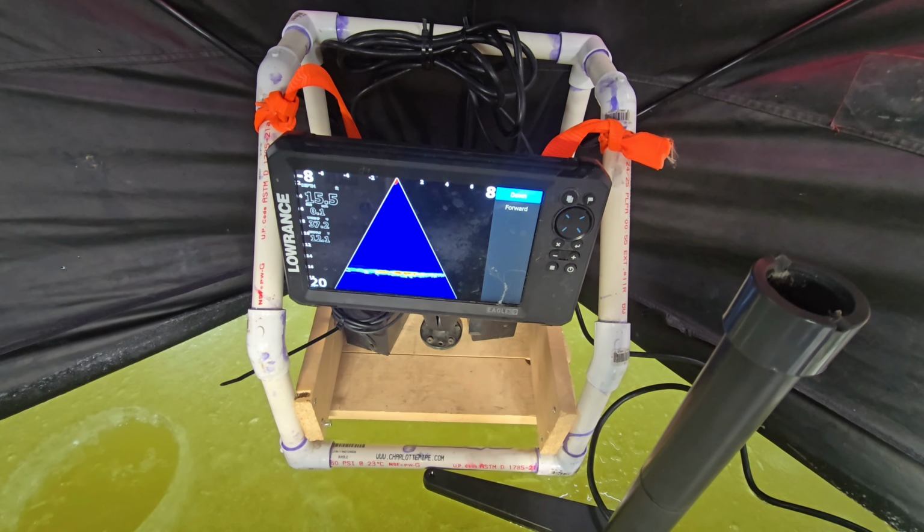The Lowrance Eagle Eye 9. Fished with it all summer. You guys didn't get to see too many videos of that. Unfortunately, I didn't film very often. It seemed like whenever I did, something would go wrong. Phones would die if I was actually catching fish. And if I wasn't catching fish, of course, there's no video.